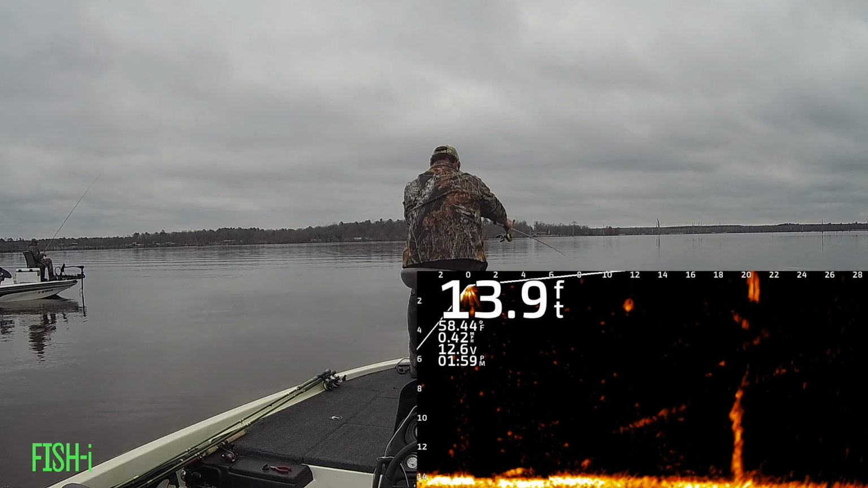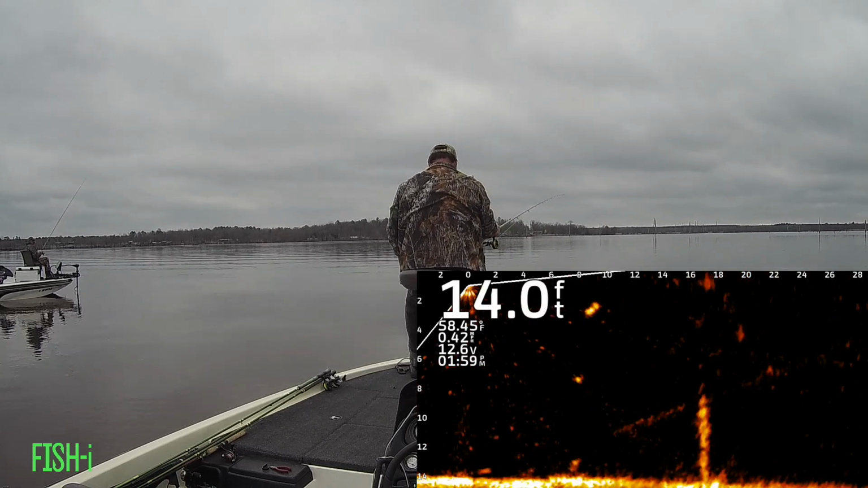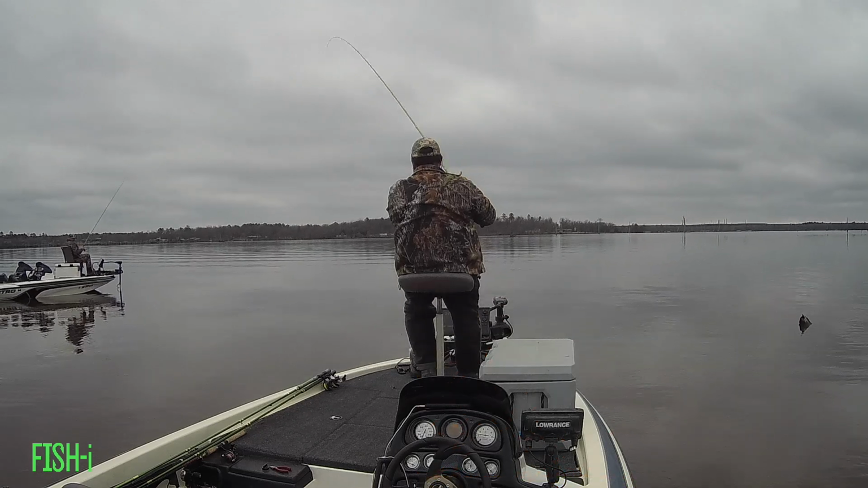I'm going to try to snipe one more off a tree and call it a day. Man, it's been great. Got a nice limit. Beautiful day on the water. Lord bless us with perfect weather and lots of biting fish.